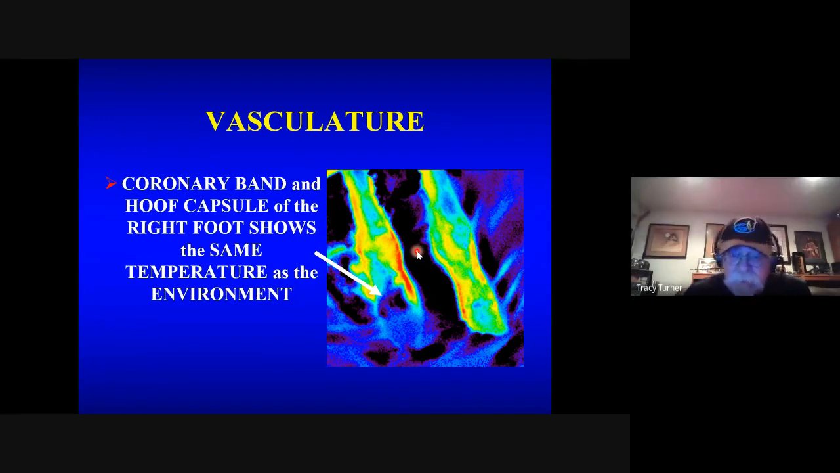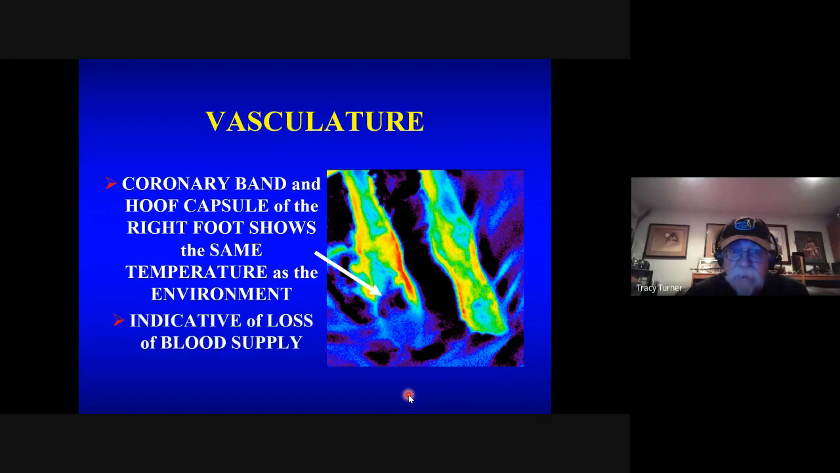You can notice that the whole foot, the circulation really stops, and the foot itself is the same temperature as the rest of the environment. This hoof is going to slough. No matter what you do, you can't do anything about it. The vasculature is gone down here, and essentially it's a permanent crushing injury to the vasculature. So, indicative of loss of blood supply.